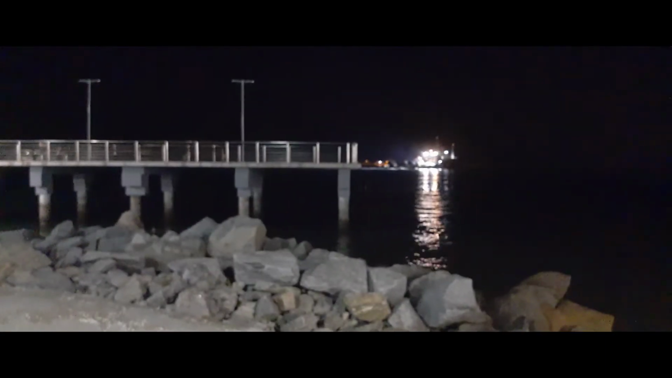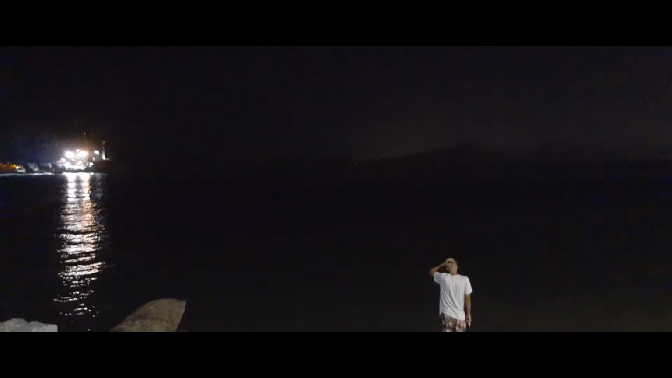So we're here in front of this fishing pier. My boy Marcus is there by the water, and my phone is not focusing. But anyway, you see those lights flashing on the horizon.